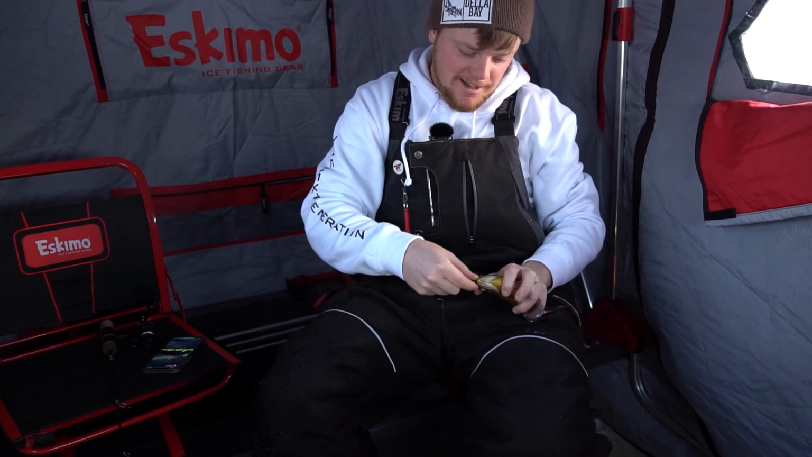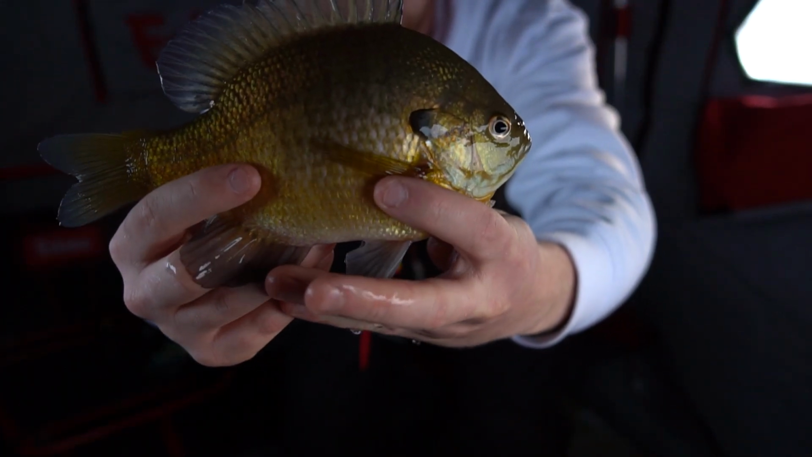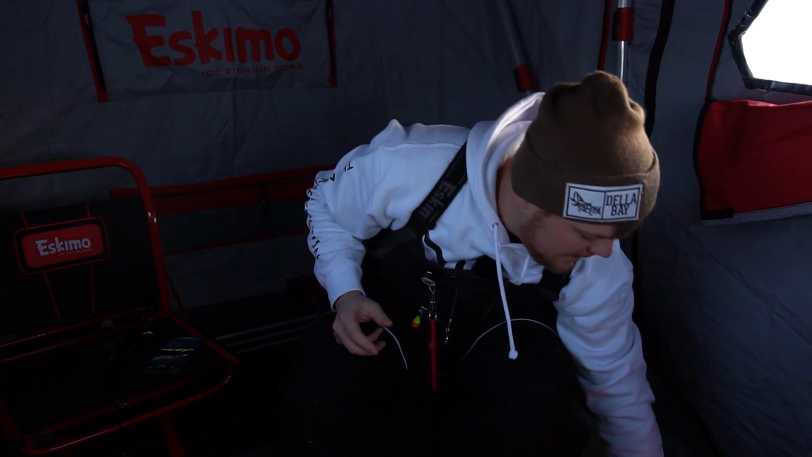And this is so much fun. The low light conditions, the sun is literally down now, and these fish are coming in, smoking that bait. Another good fish there. If we were keeping fish, that'd probably be a good keeper. I bet you that one's just touching 8 inches. We'll go ahead and get him back though.